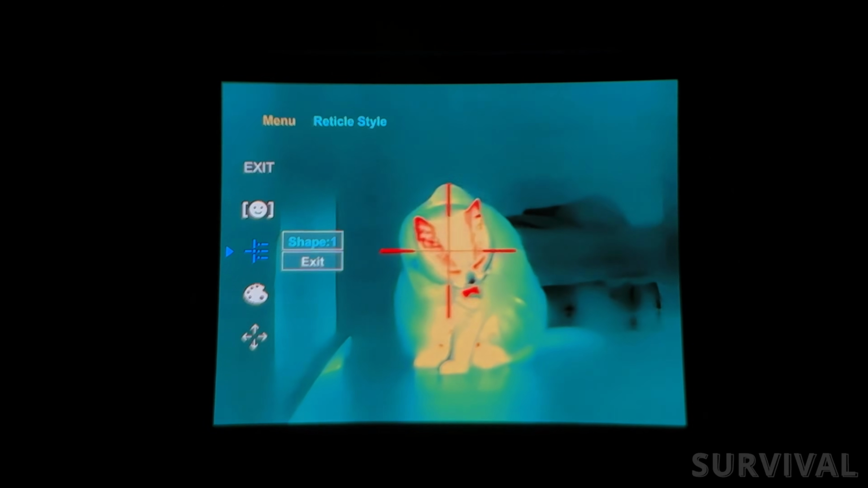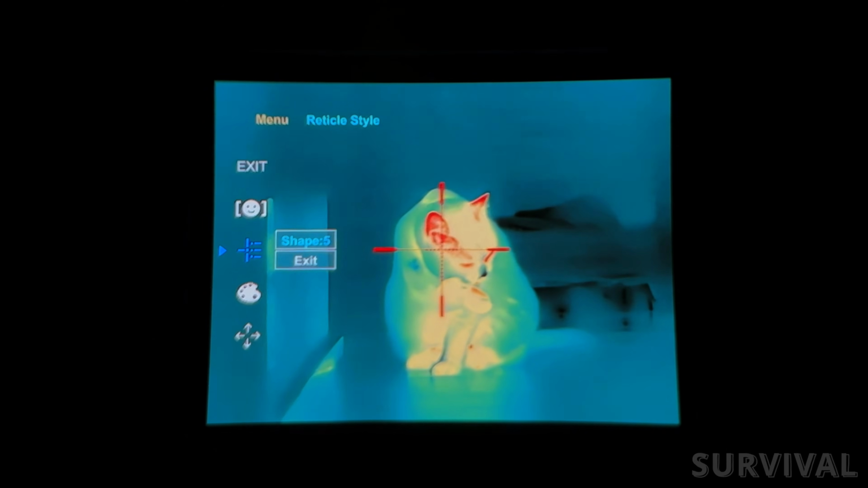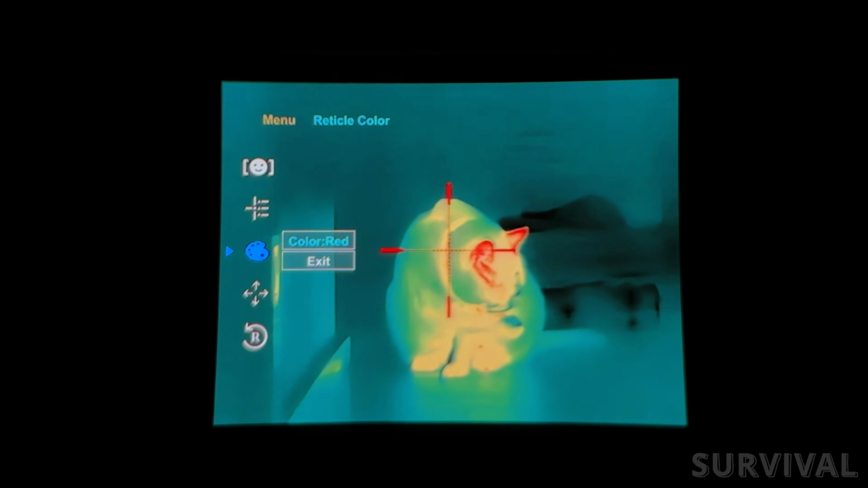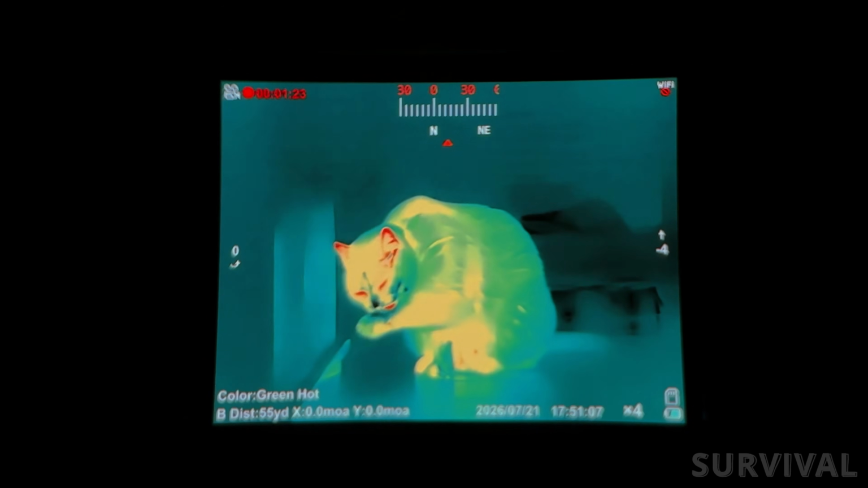Reticle customization is another welcome addition. The GRL335 comes with 5 different reticle designs to choose from, so you can pick whichever style feels the most natural for your type of shooting. On top of that, each reticle can be displayed in 5 different colors: white, black, red, green, or blue, making it much easier to find one that stands out against the thermal image, regardless of the color palette you're using. And if you're simply using the scope as a handheld thermal scanner, you can turn the reticle off completely, giving you a clean, unobstructed view of the scene.